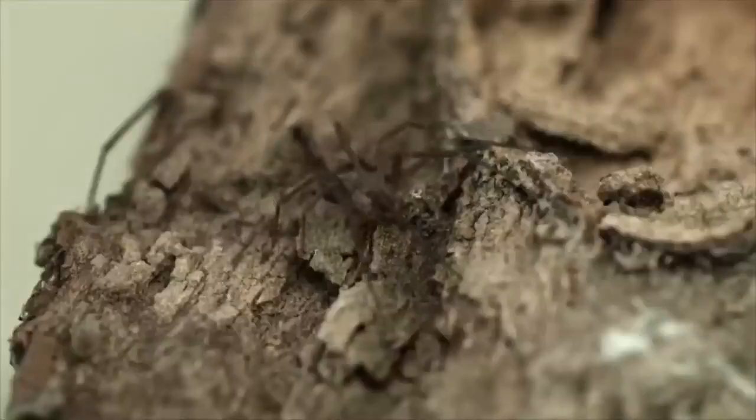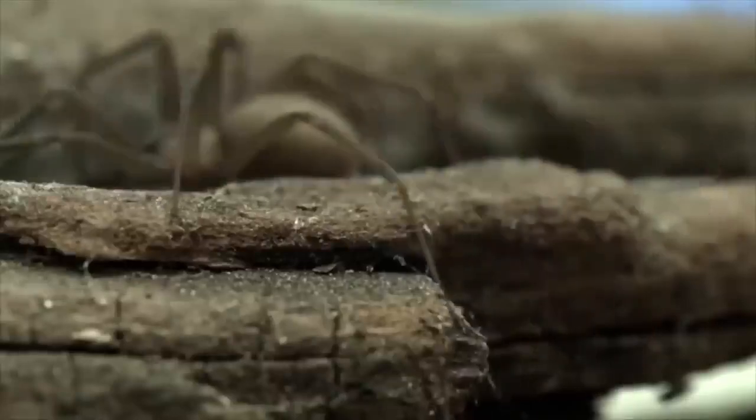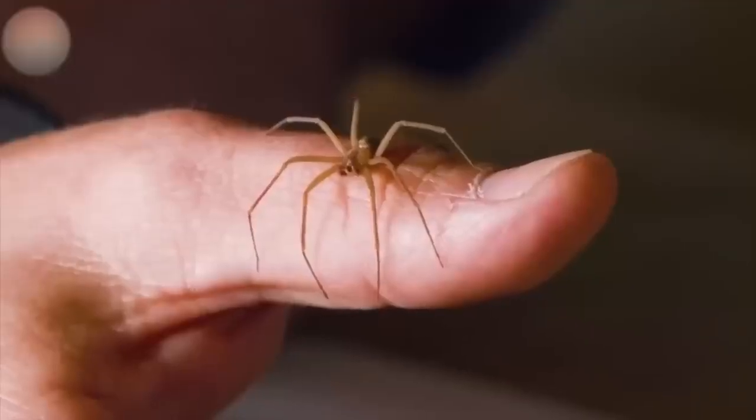So watch where you step and check your shoes before putting them on, because the brown recluse could be waiting to strike at any moment. Stay safe, my friends.